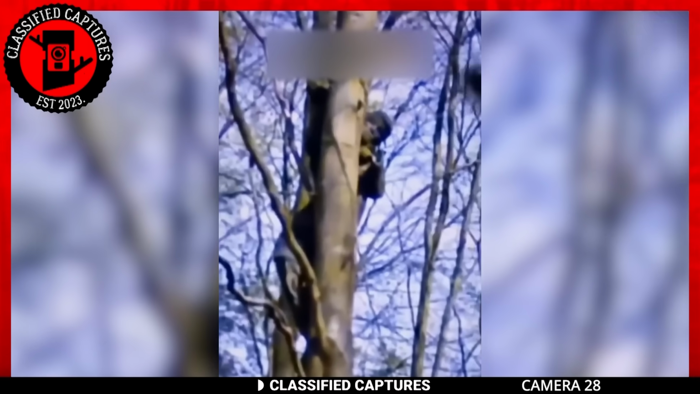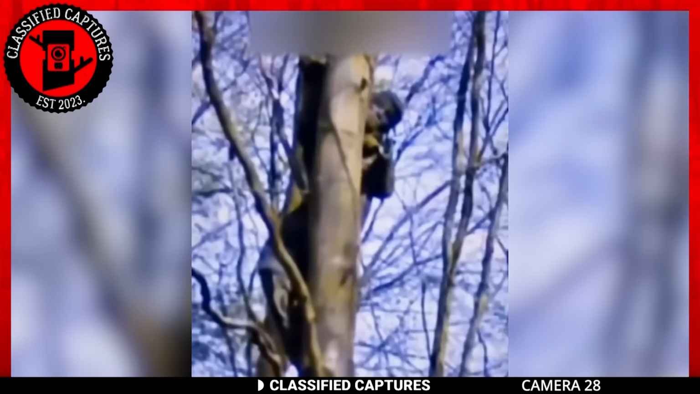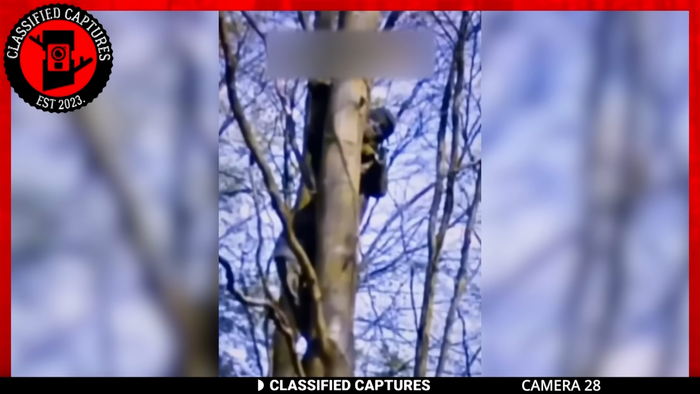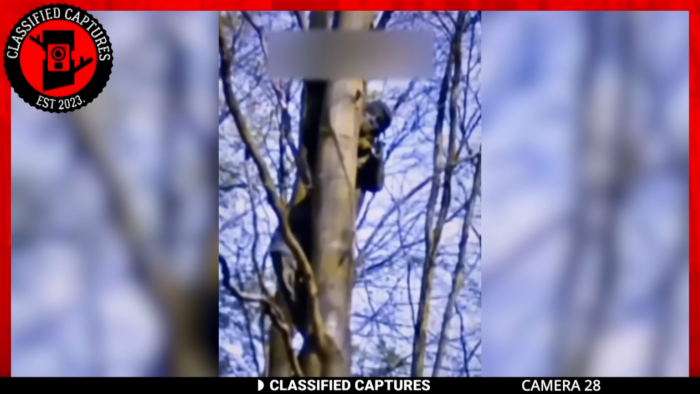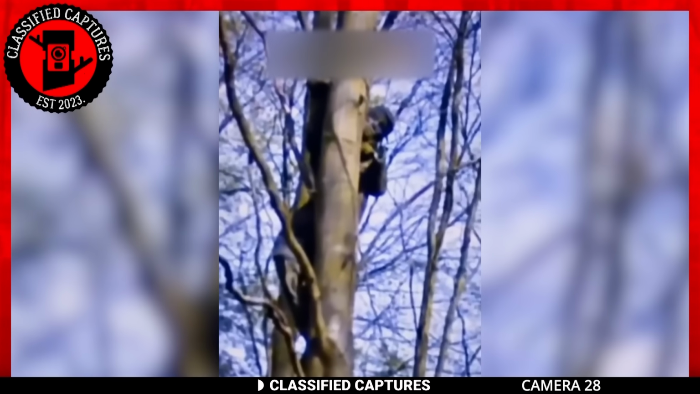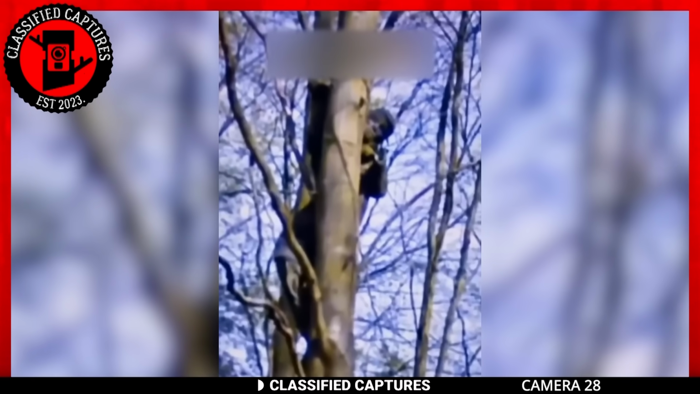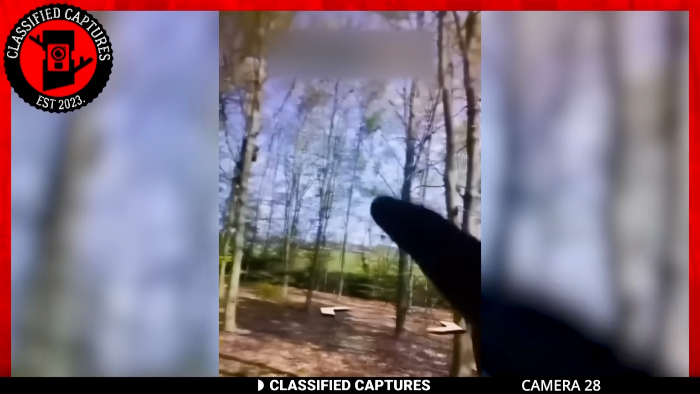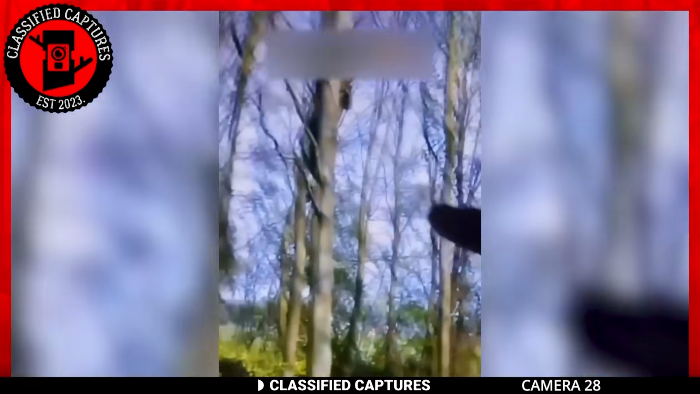At first glance, this figure looks kind of like a person, but its features are all blurry and hard to make out. If you saw this in real life, you'd probably get some severe chills. Now, here's the kicker. This is a screen recording of footage from Google Maps, at least the uploader claims it is. This has left people arguing about what's truly going on in the video.